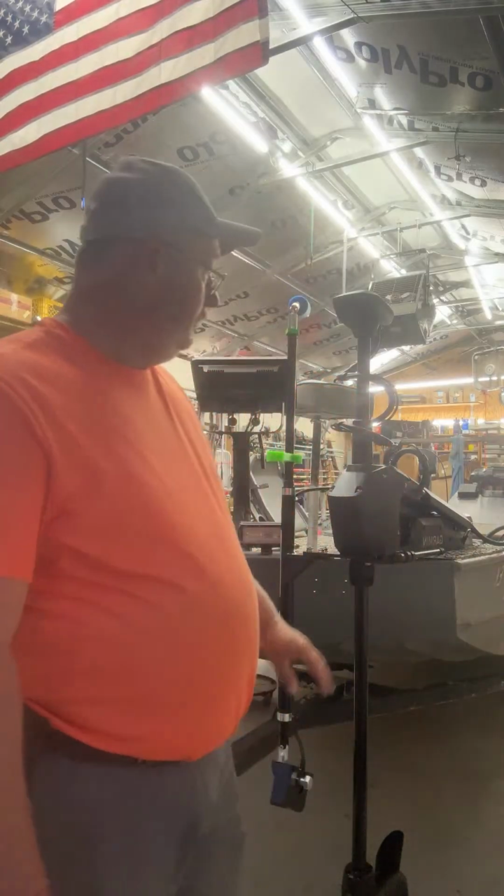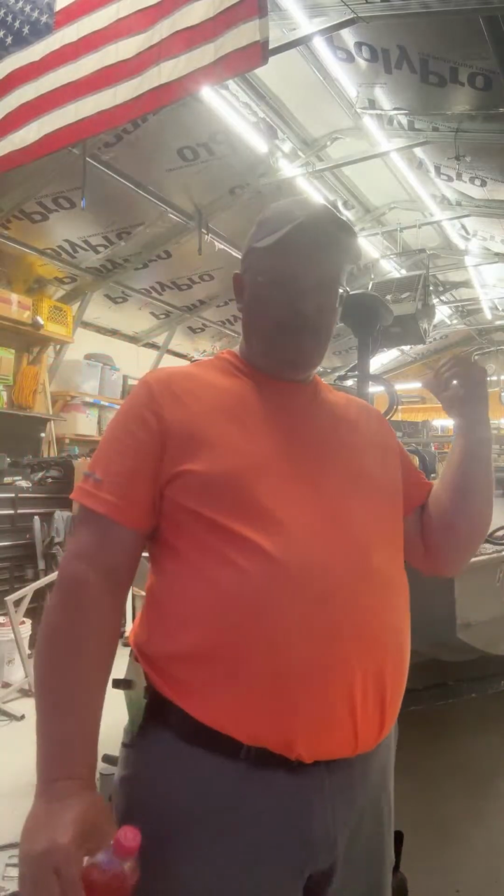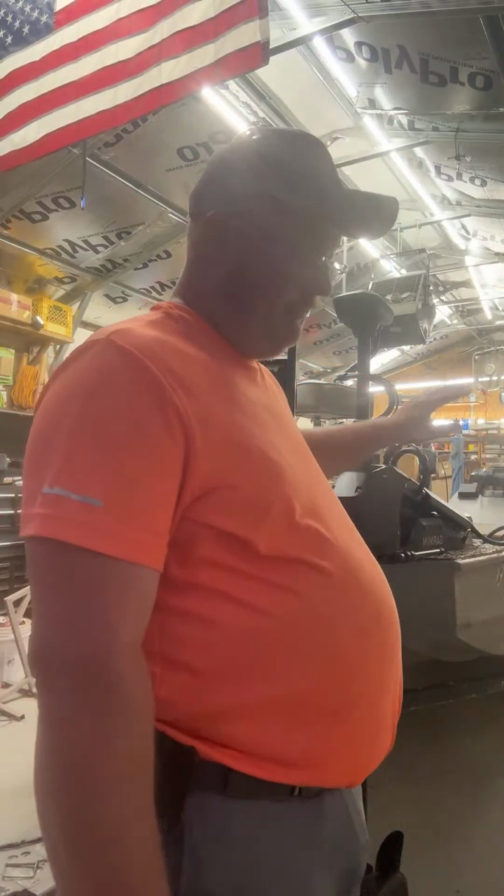So it's super easy interface. You push a button 3 times, it flashes, you go to your graph, you go into the systems and the Wi-Fi and find Bluetooth, and boom, it picks it up and it's there.